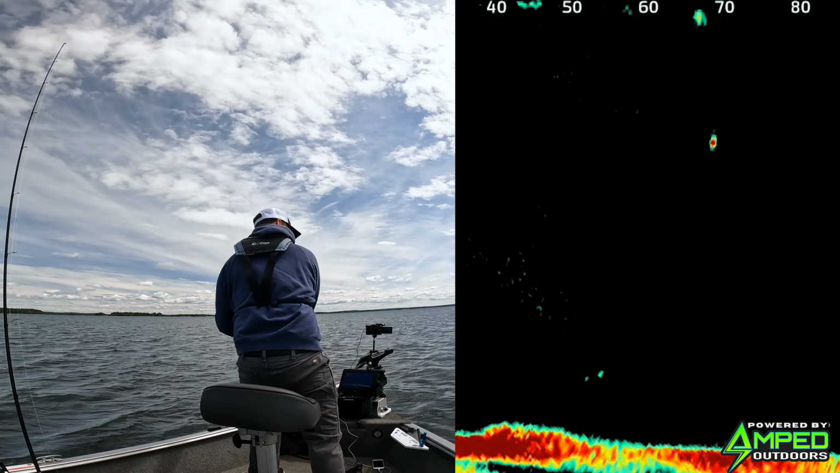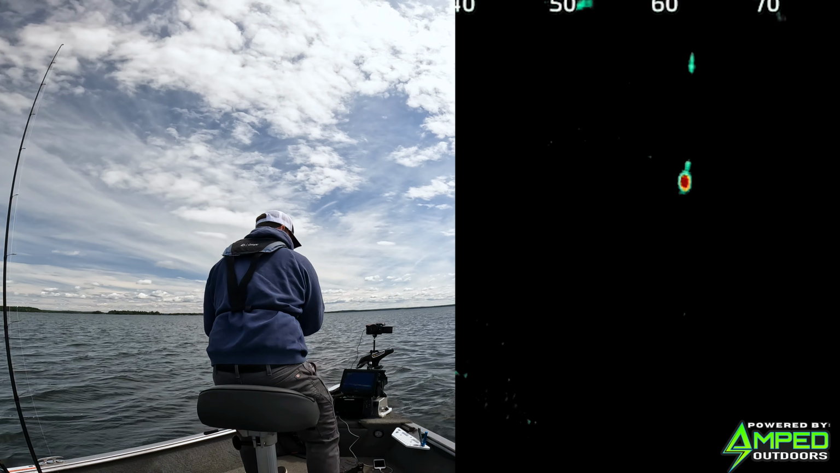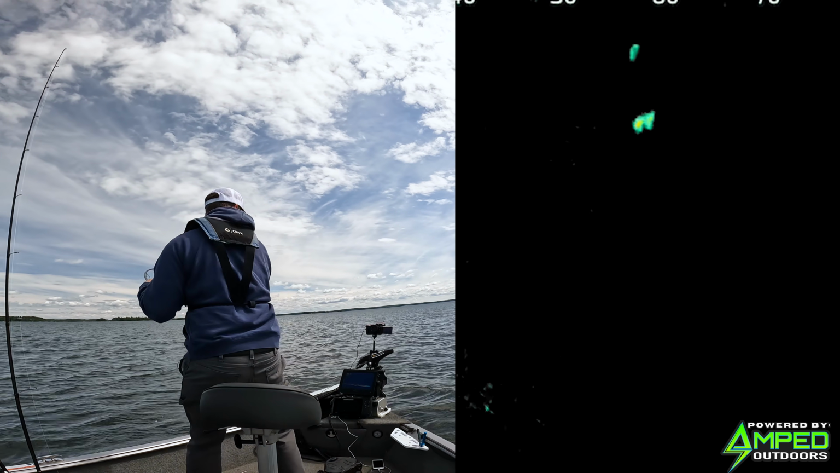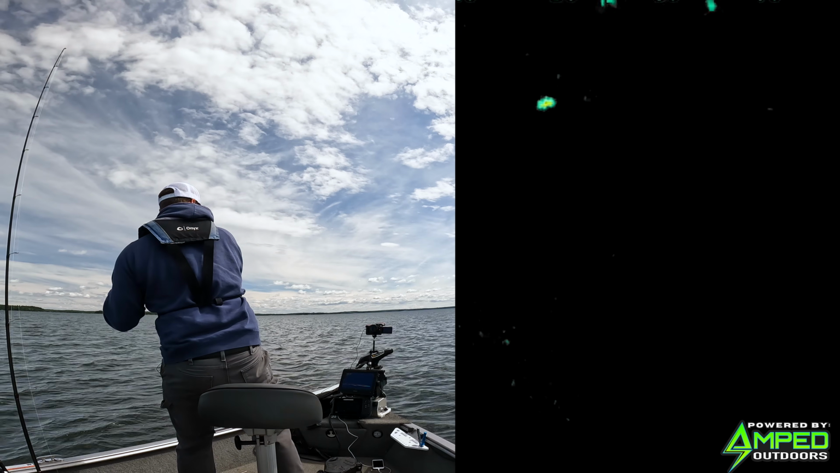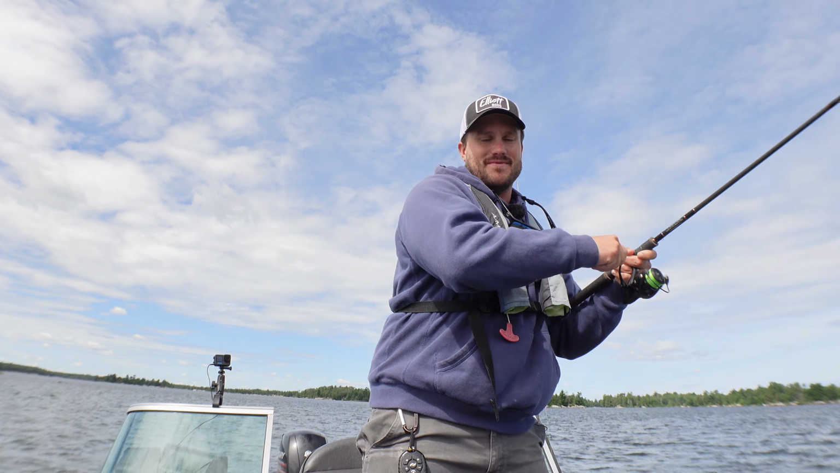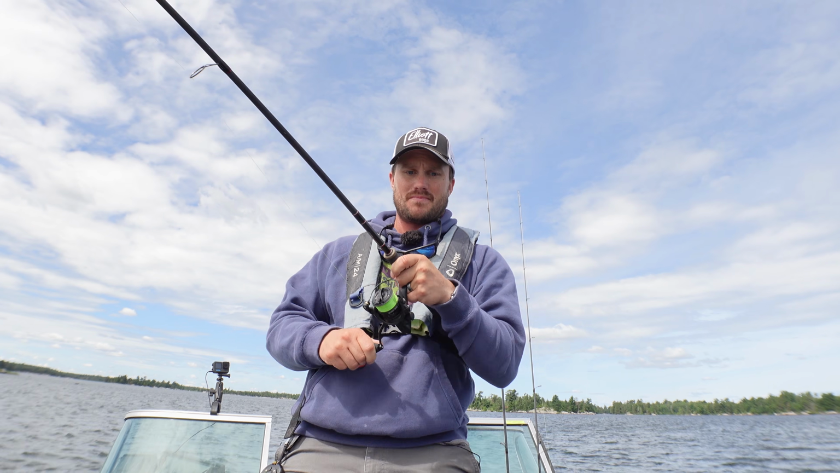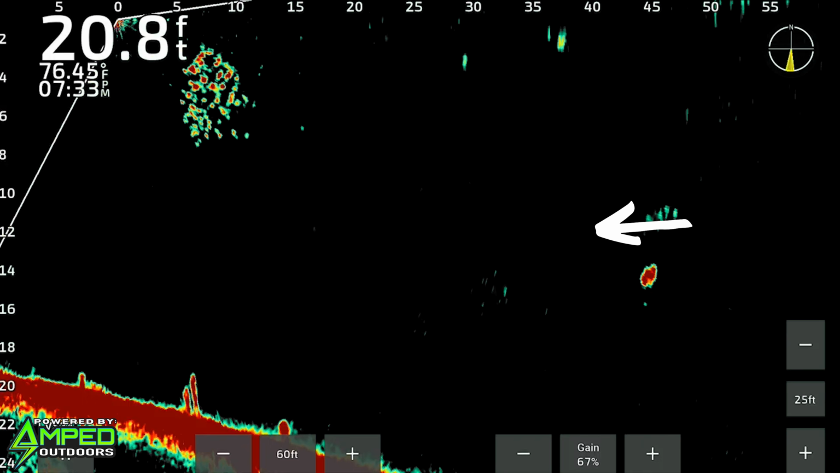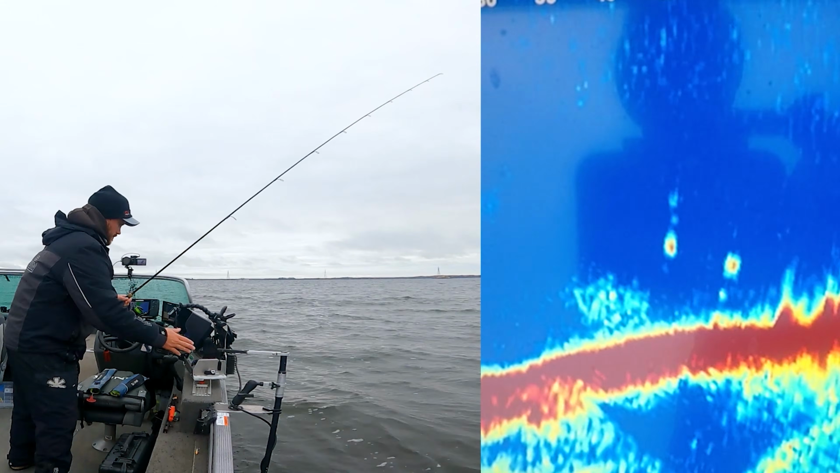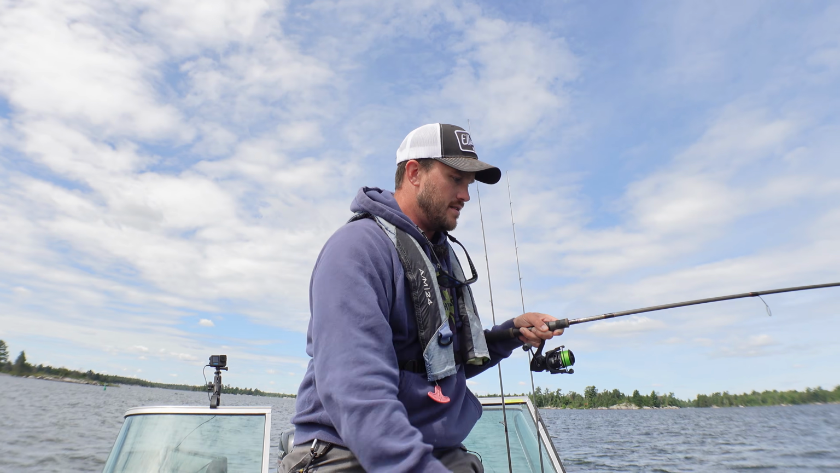There's a high guy. 10 feet down. Oh, he sees it. Oh, that was awesome. He was so close to the surface. When they get like that, sometimes those surface ones will really smoke it. But you got to try to time these out with your cast. If you can see where they're moving, what I like to do is cast beyond them, and try to get that thing just to drift right over top of their head.